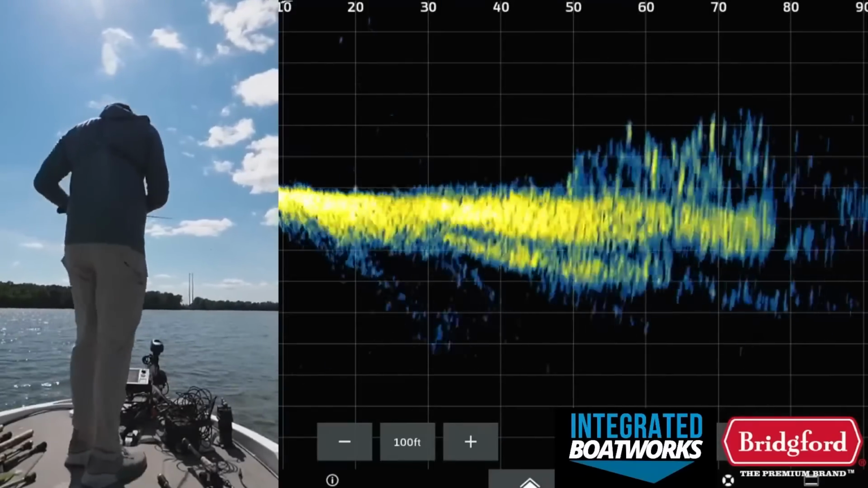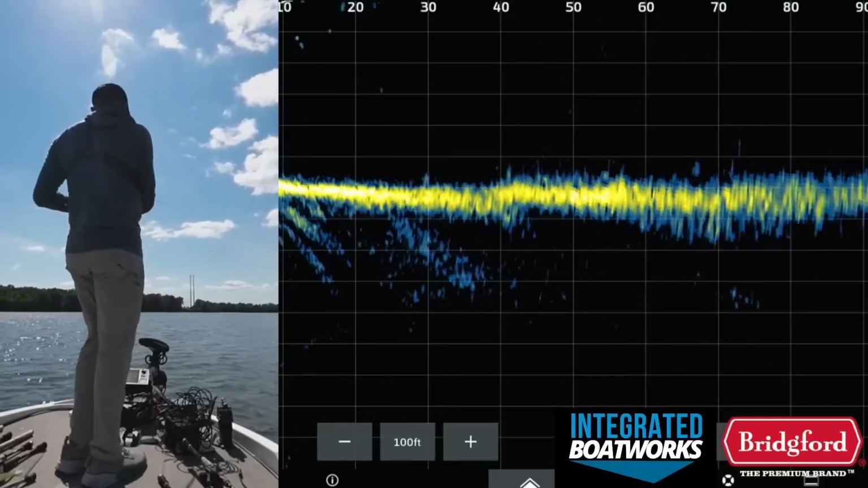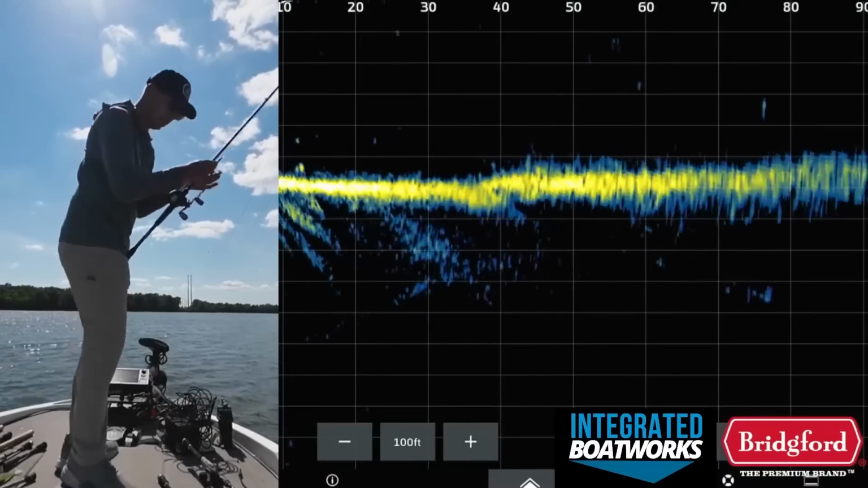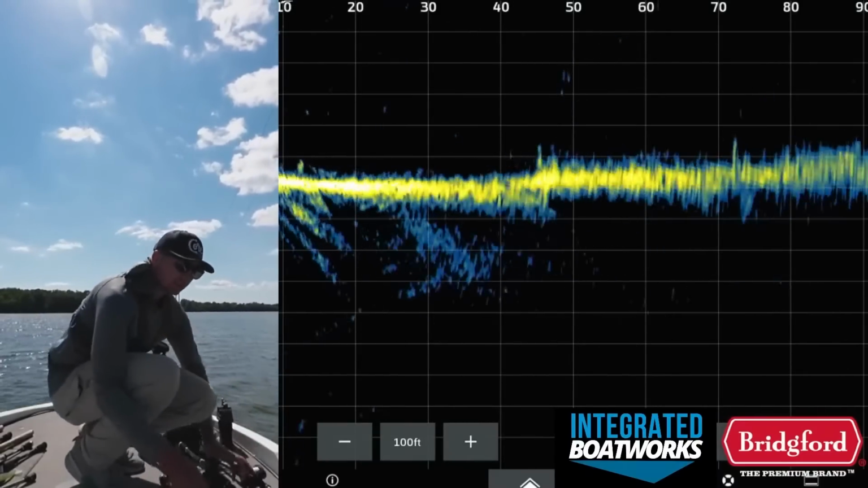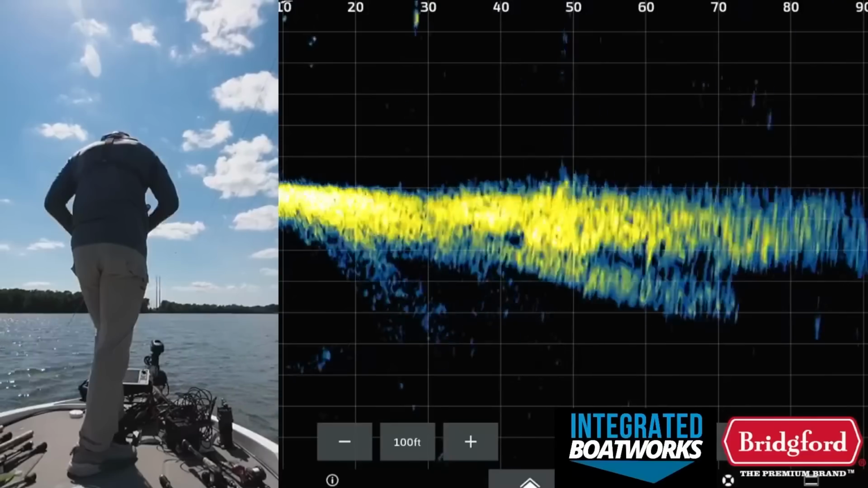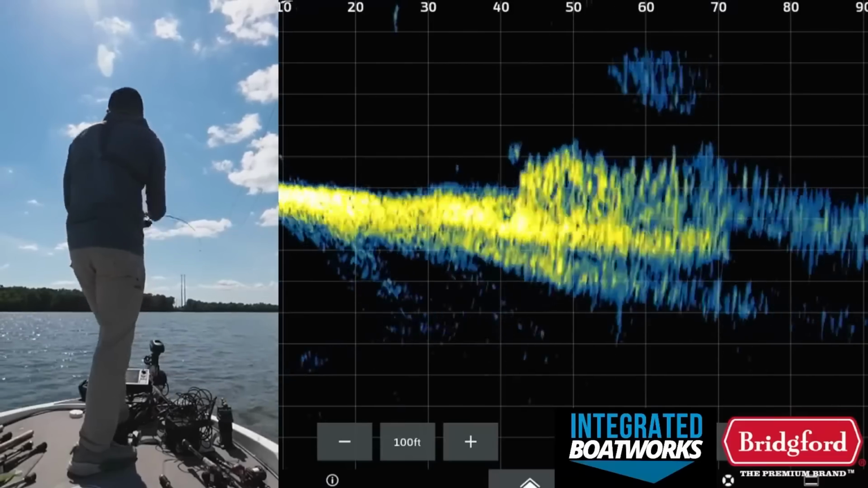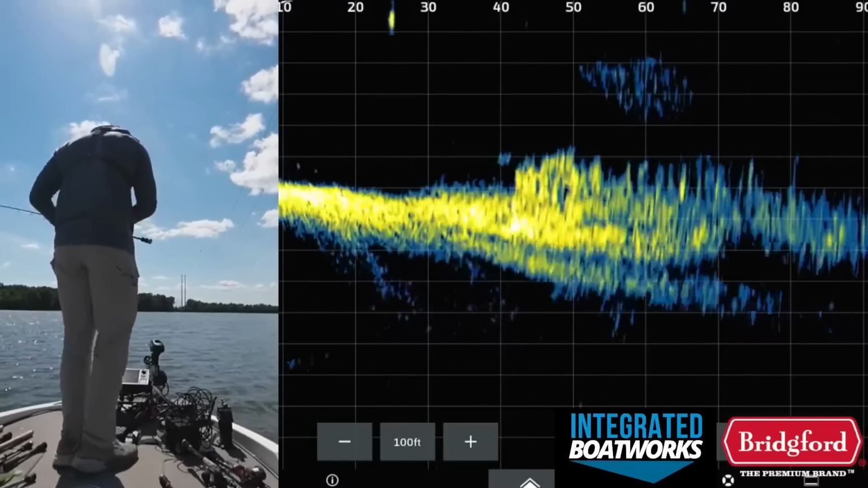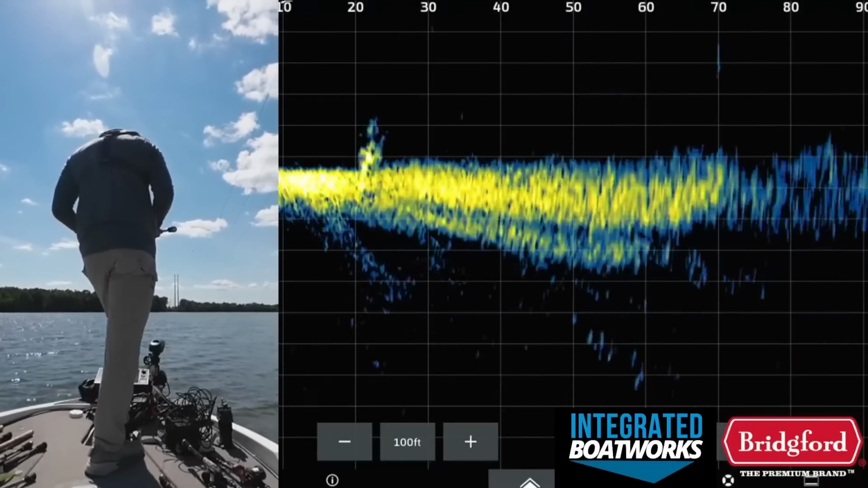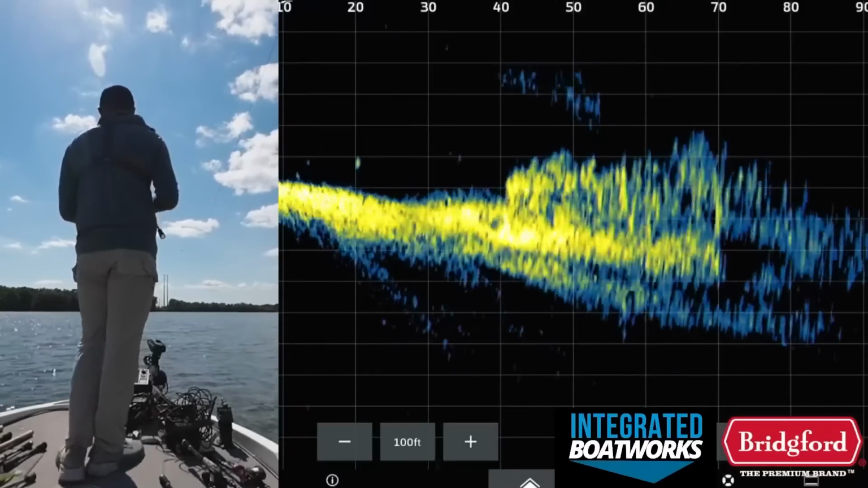Dang it. He bit again. I'm gonna switch to that shaky head because he bit that thing again. Little jerk. Just eat it. It's a big brush pile. It's a really big brush pile.